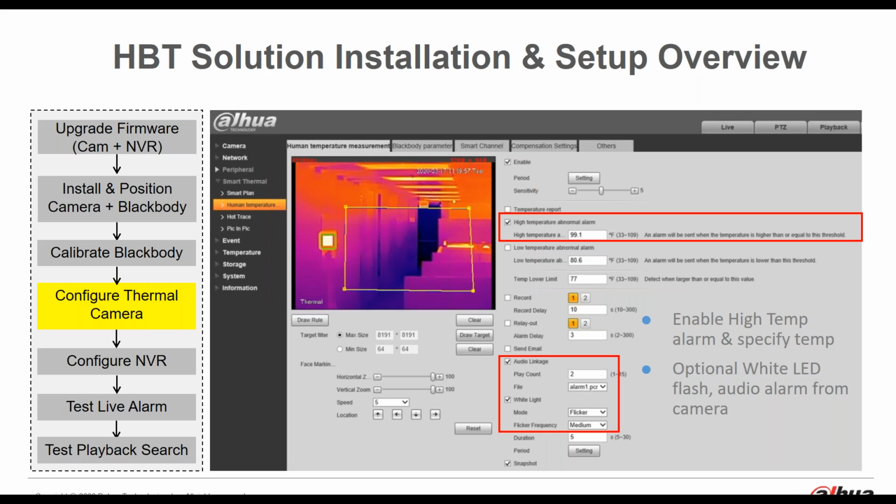Next in the setup is that you would need to verify that the high temperature alarm is enabled, and that's in that first red box that you see there. And then you would specify what the high temperature threshold is. So here it's shown as being 99.1. That's completely variable, so you can choose the temperature that you feel is right, at which you want to be alerted.